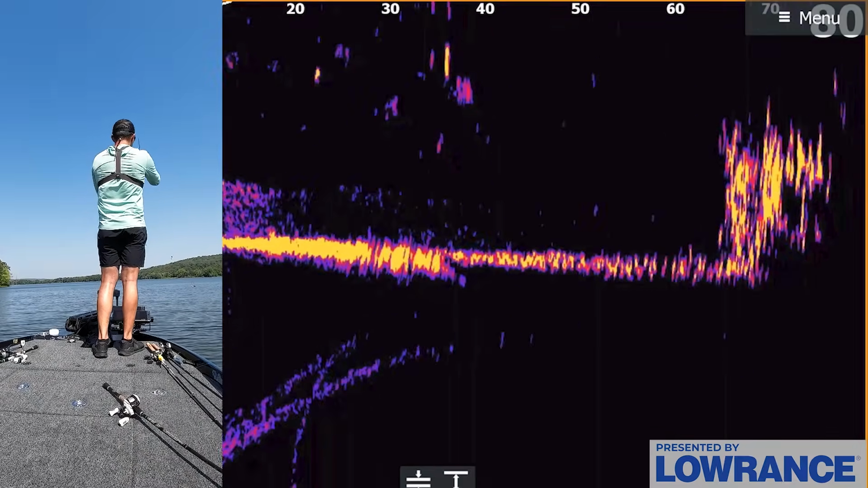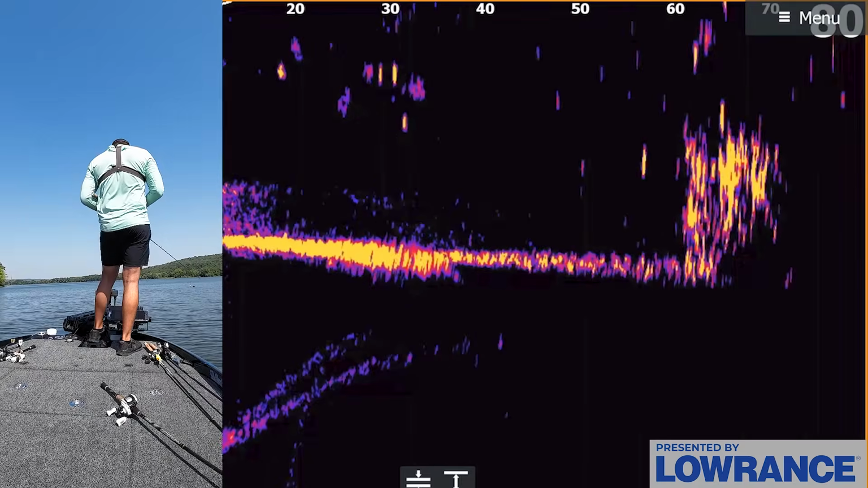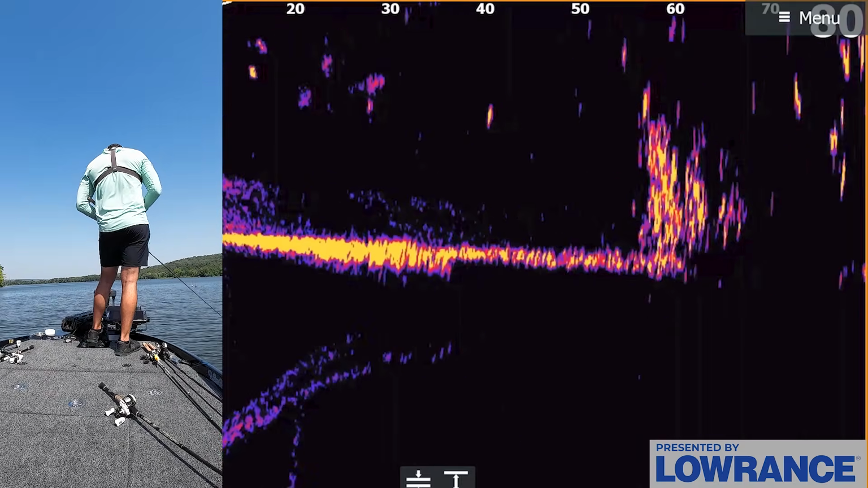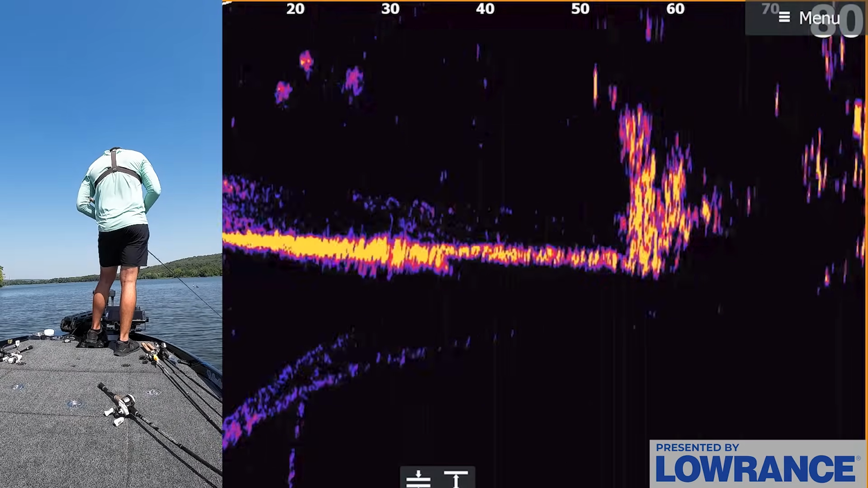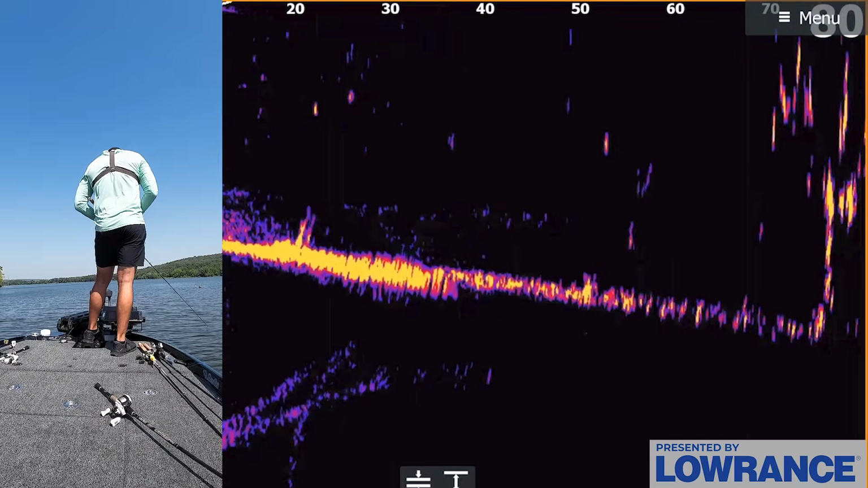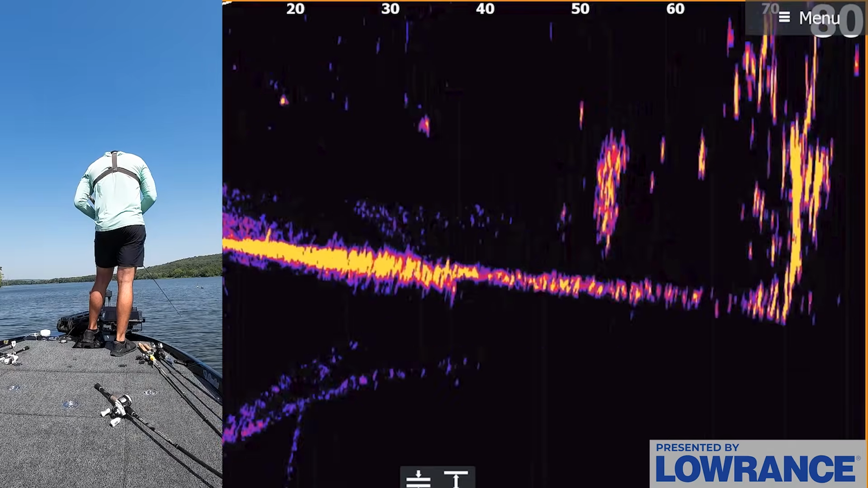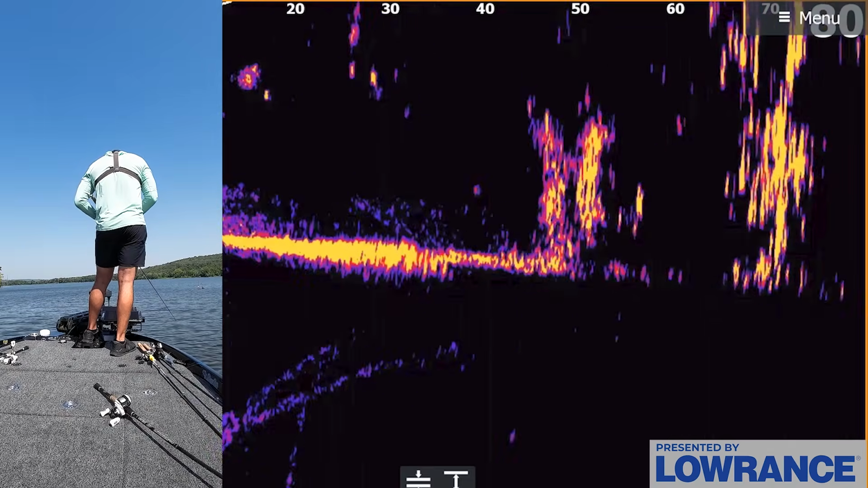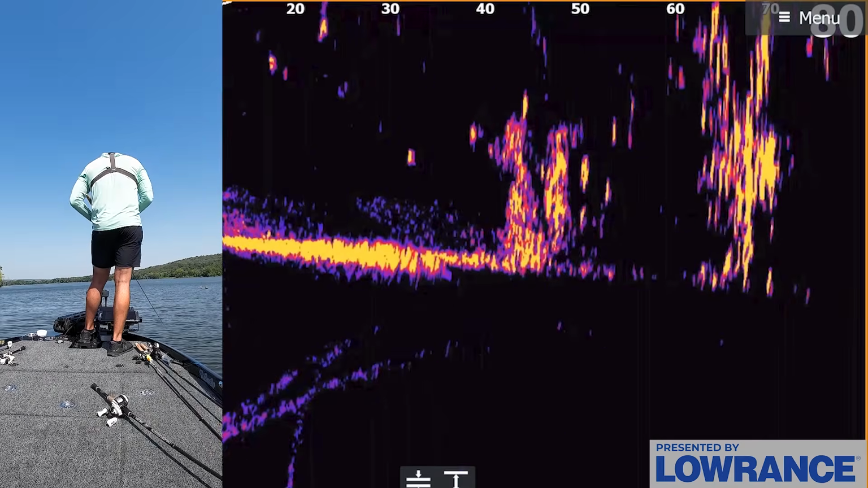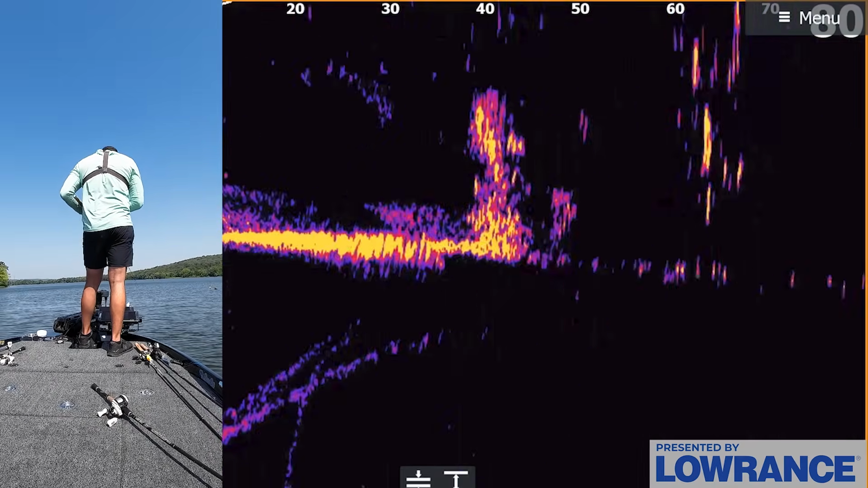So we're coming up on a few pieces of brush that we marked on the edge of the standing timber here, and I want to see if we can pull a couple of fish out of this timber on the edge. Looks like there's a good one already following my bait. Oh my gosh, come on, eat it, fish. It's right there at 50 foot. Come on, get it, fish. He's all over it. Get it. Come on, come on, come on. Oh, get it. Just get it. Oh my goodness. There's some good ones in this brush right here.